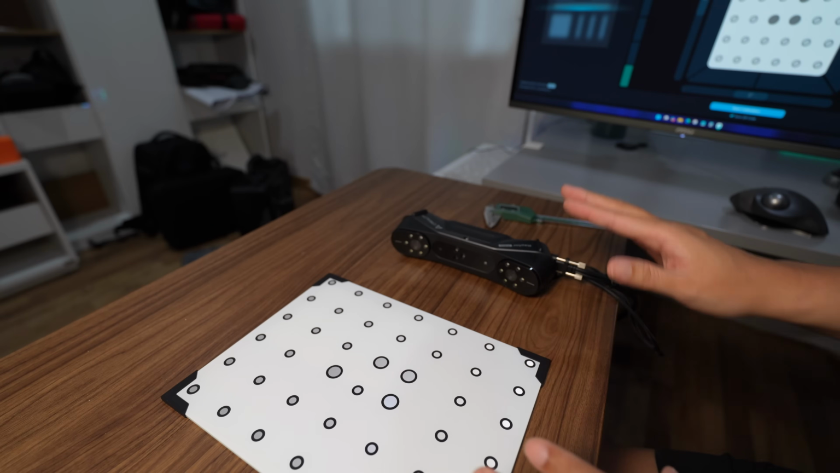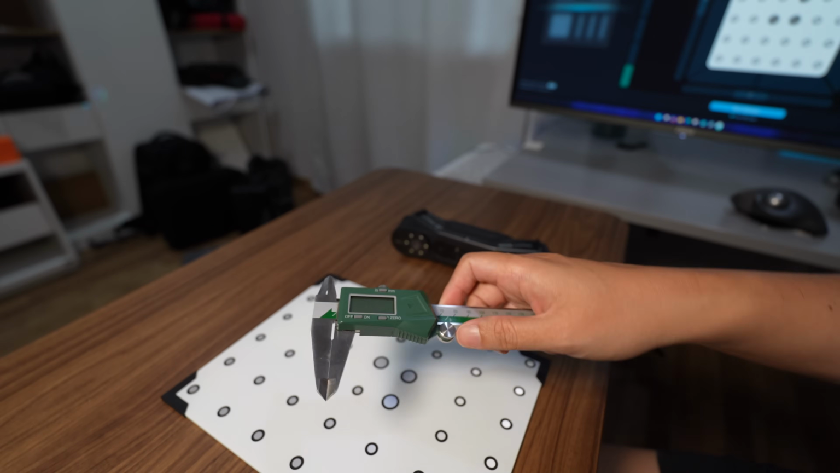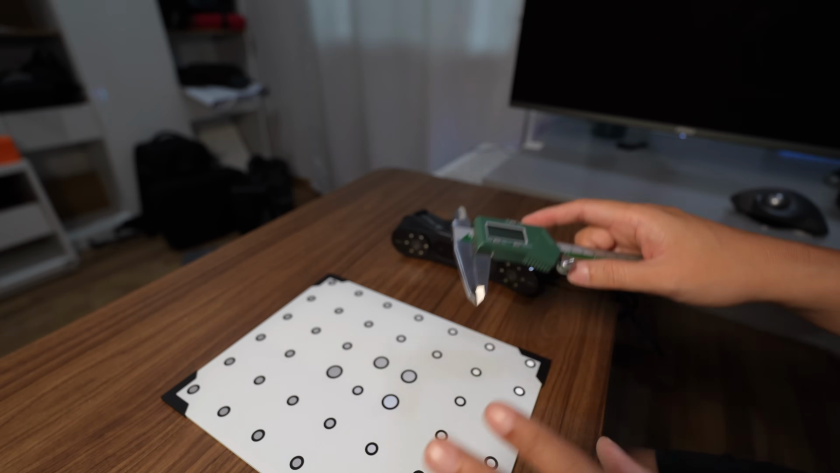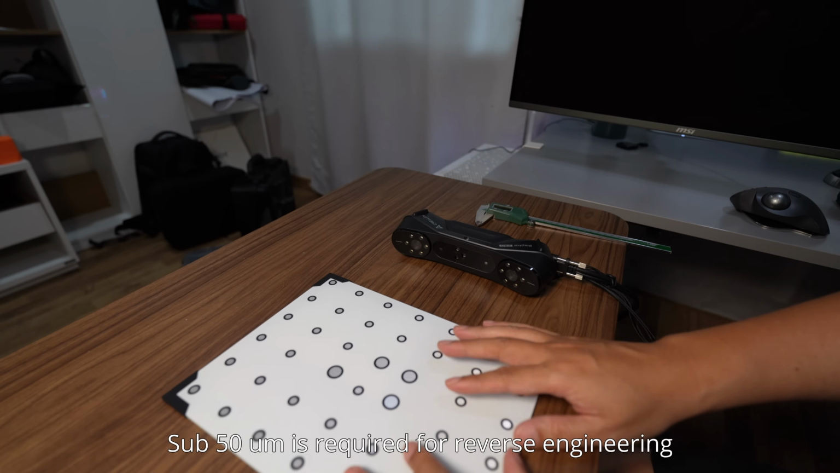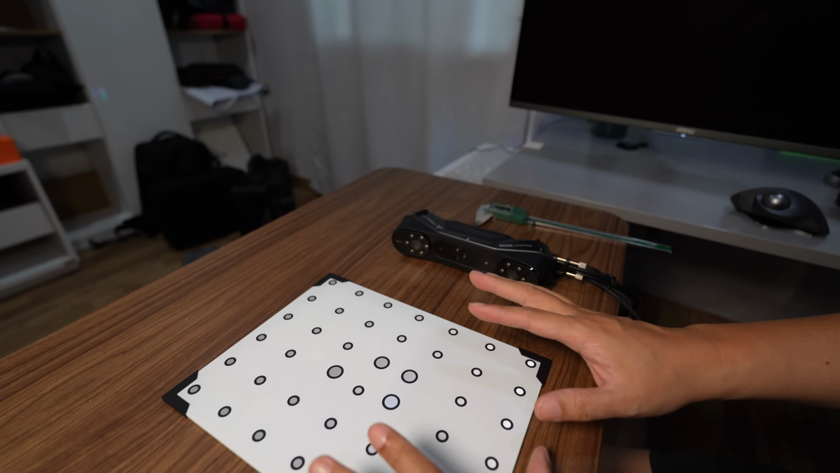When you compare the measurement of the 3D scanner with a reliable measuring tool like a vernier caliper or micrometer, it should be within somewhere around under 50 microns. This calibration board cannot improve the precision of the 3D scanner, only the accuracy.